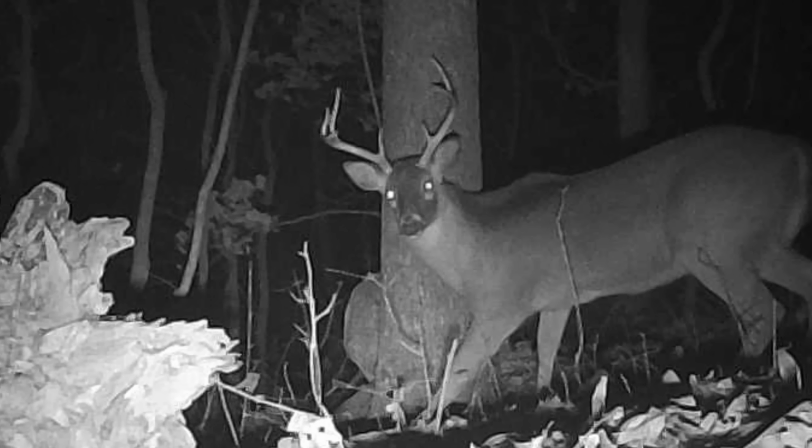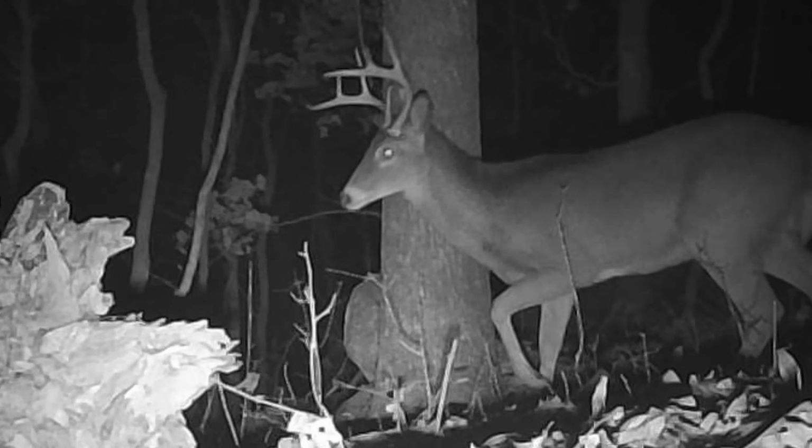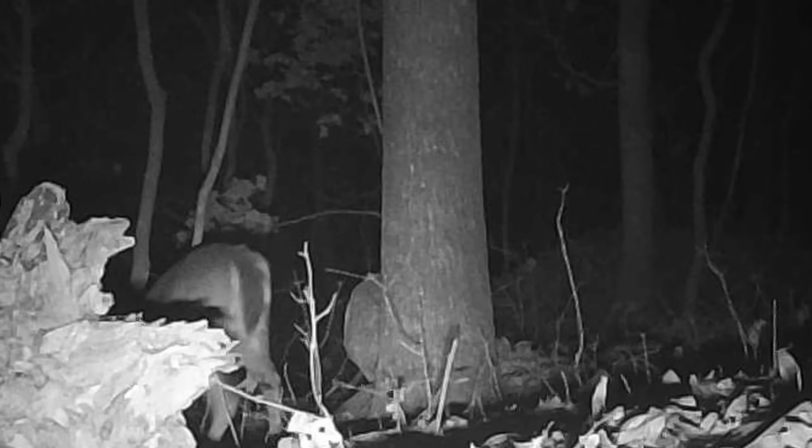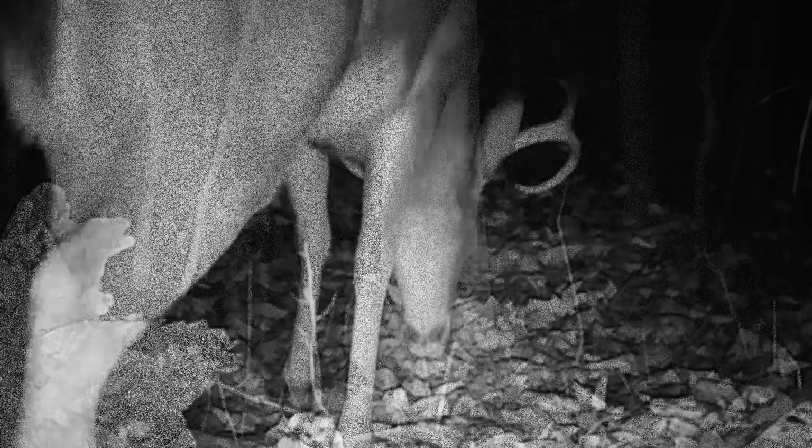And there's some big old bucks in this ridge still. Ain't he beautiful? And you just liable to see them anywhere. You think it's over with, but it ain't. They're still on the move chasing these does, even in the rain. They're not going to miss their opportunity.